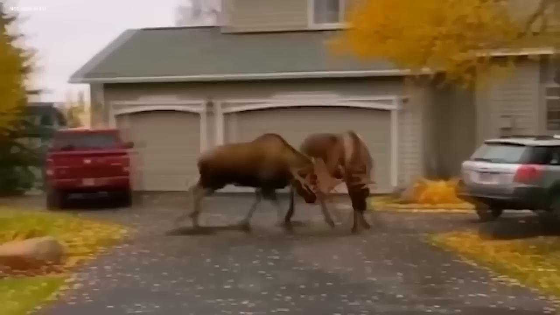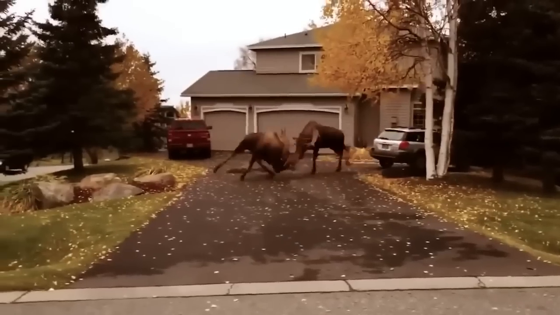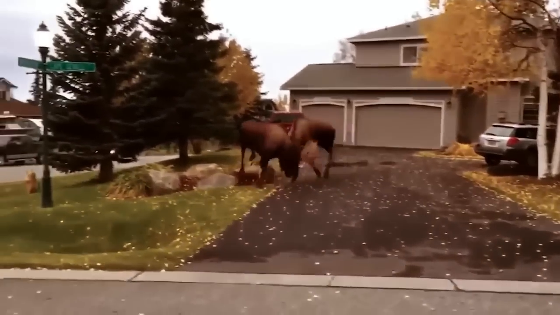While cars sat still and houses looked on, the 2 moose were completely unaware of their surroundings.